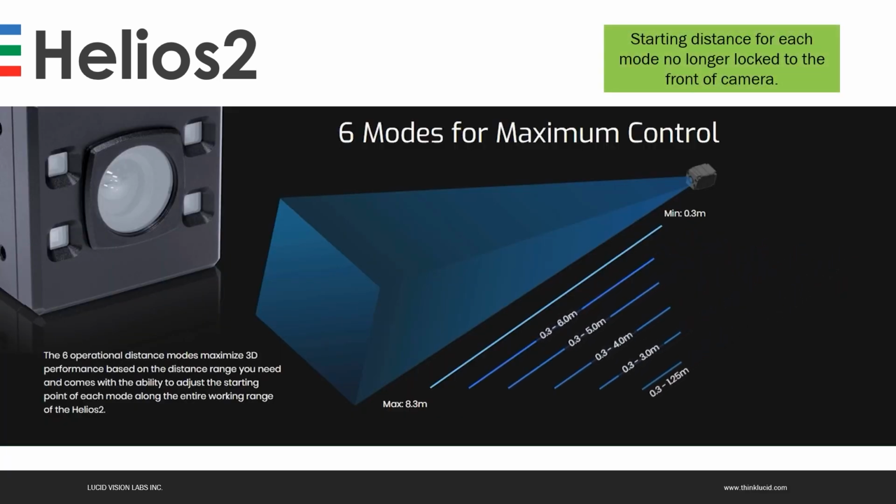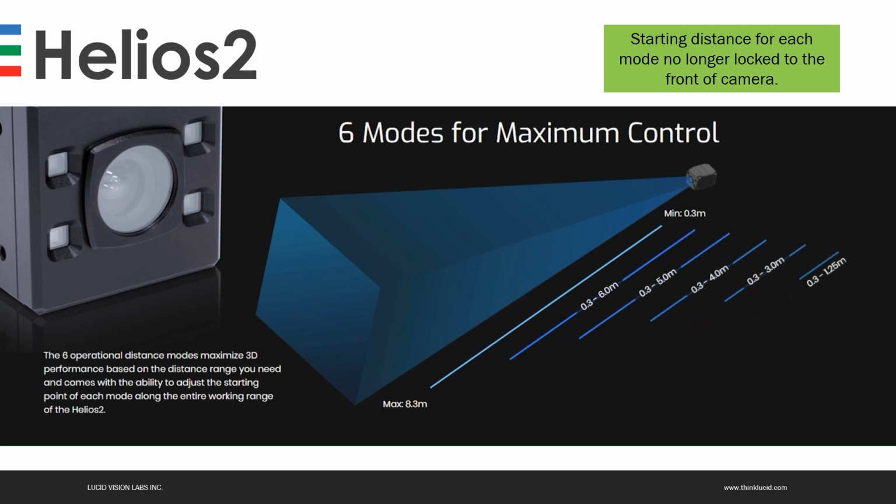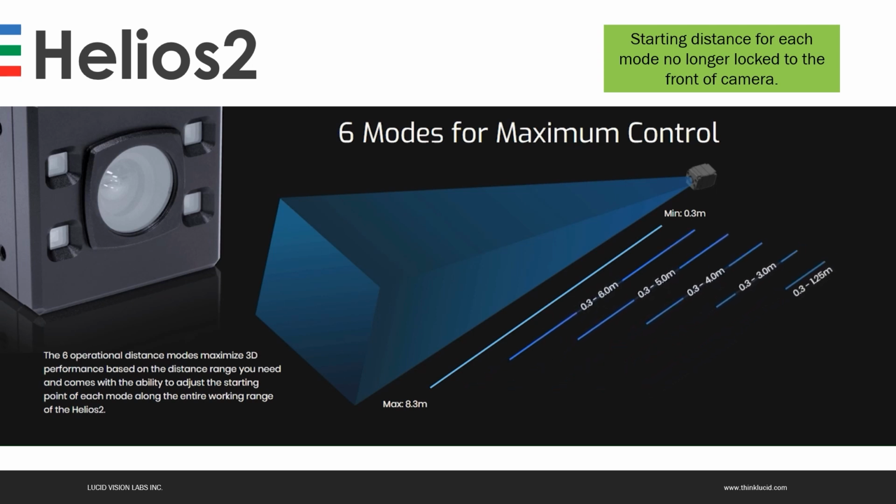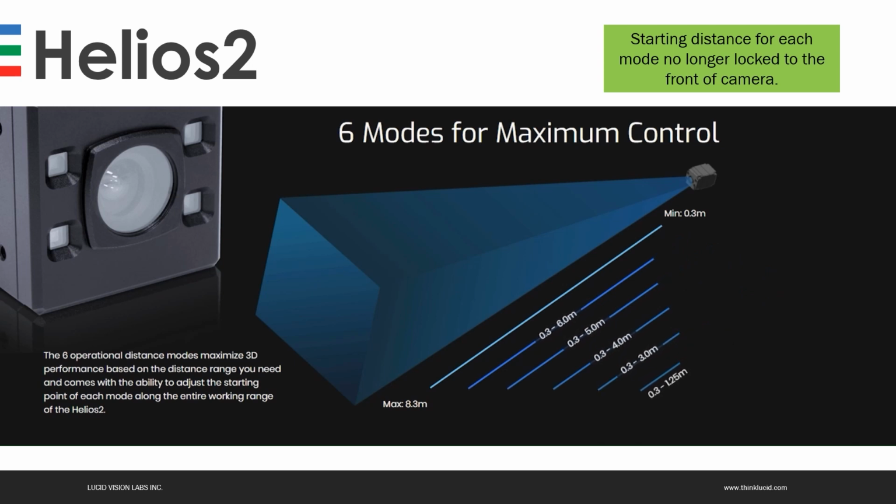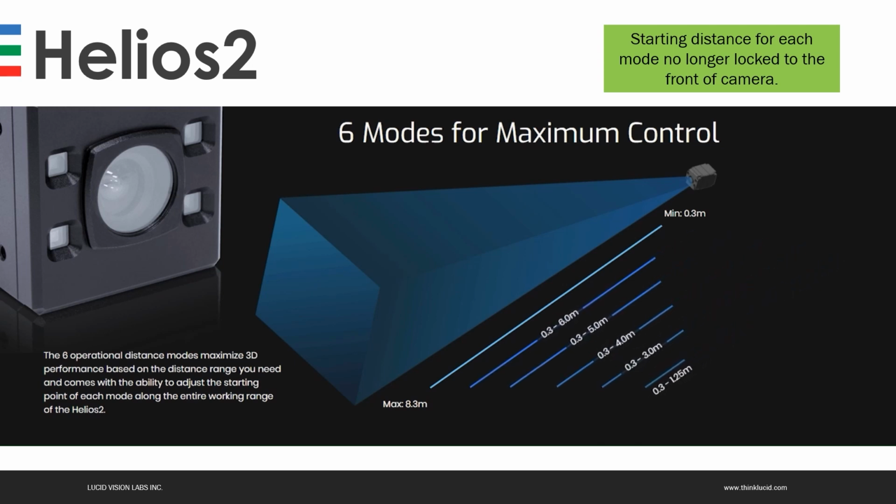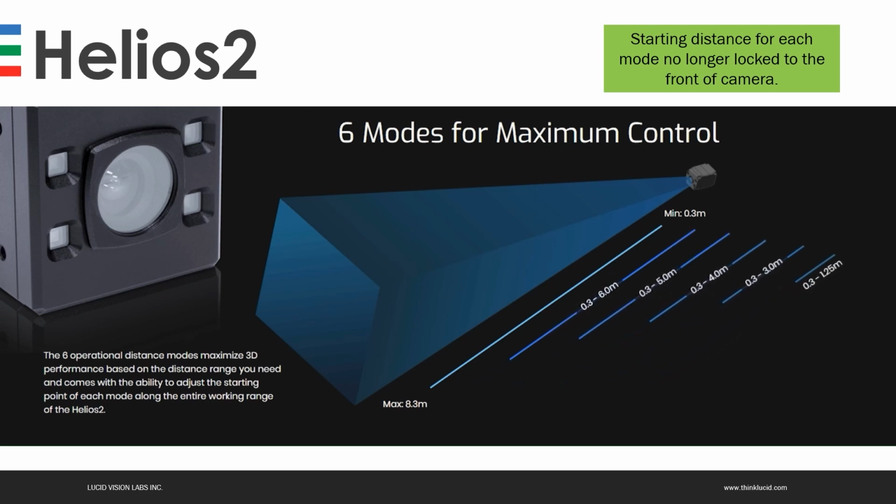The first step to get good quality point cloud is to select the operating mode for the camera. In total, 6 operating modes are prepared, covering different depth ranges. Starting with the Helios 2, the depth range is no longer locked to the front of the camera and can be adjusted all the way from 0.3 meter to 8.3 meters.